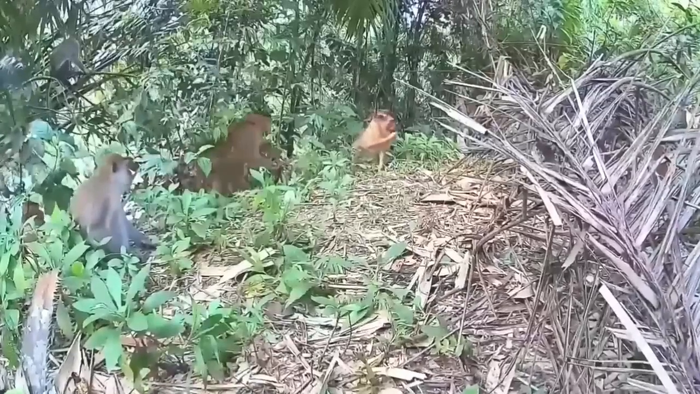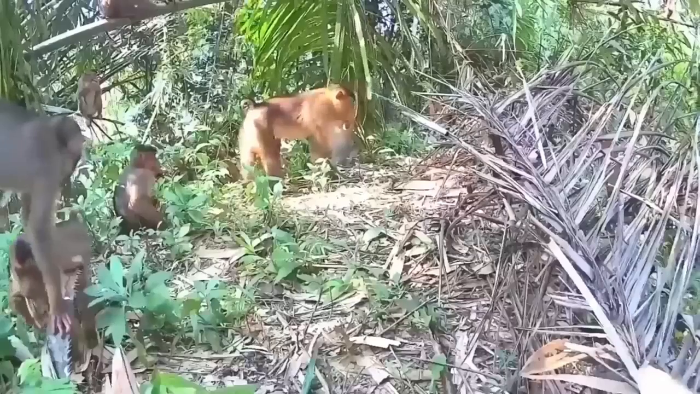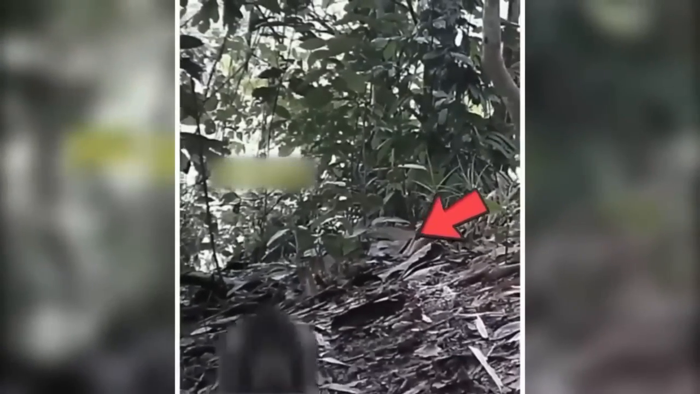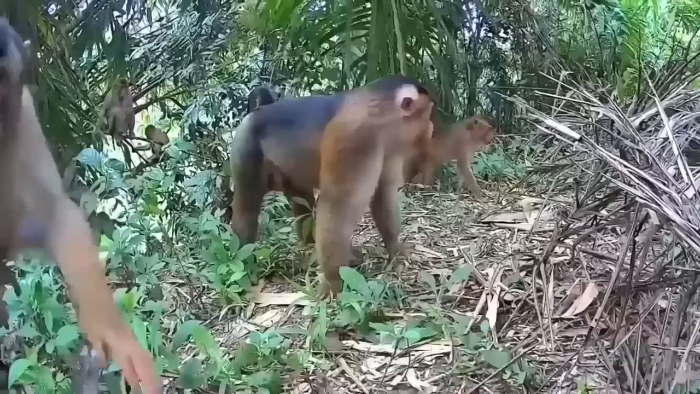Clever monkeys. This trail camera footage shows a group of inquisitive monkeys. They approach the camera and look at it curiously at the start of the film, demonstrating their curiosity. A courageous monkey even ventures closer to examine the enigmatic contraption in further detail. But what at first glance appeared to be a harmless curiosity quickly takes an unexpected turn.